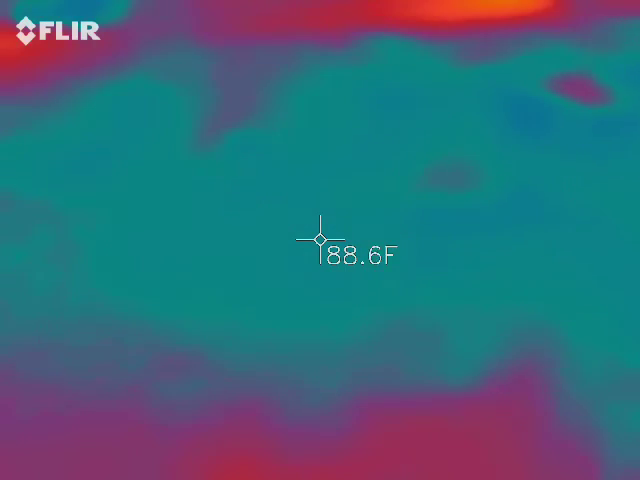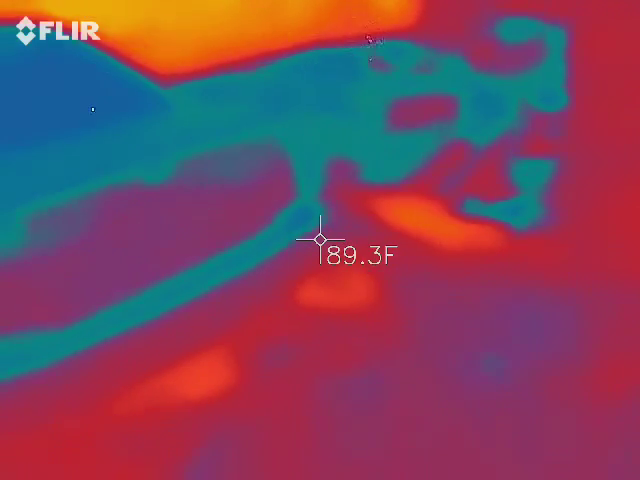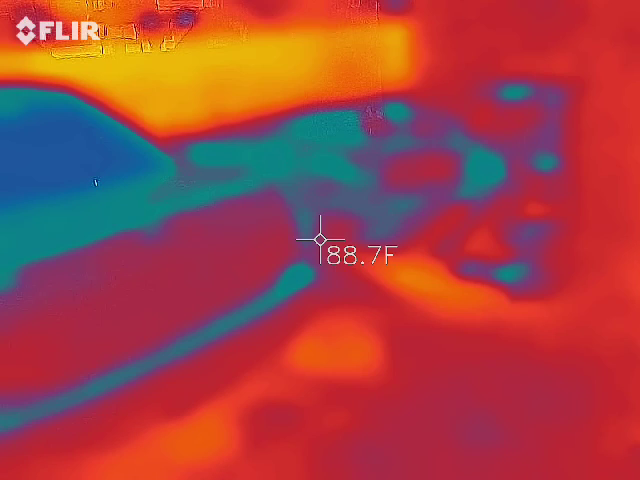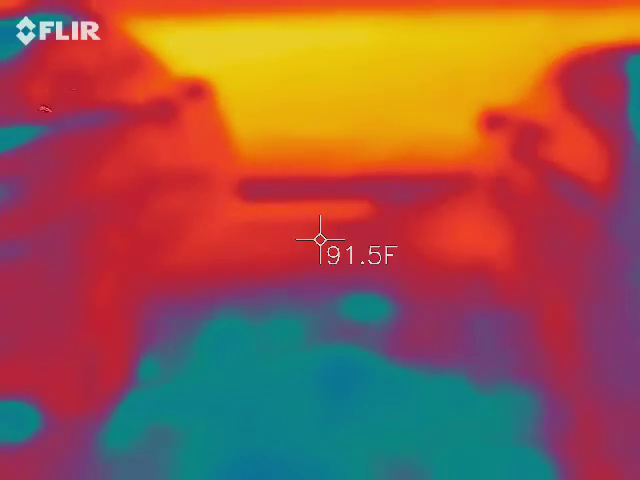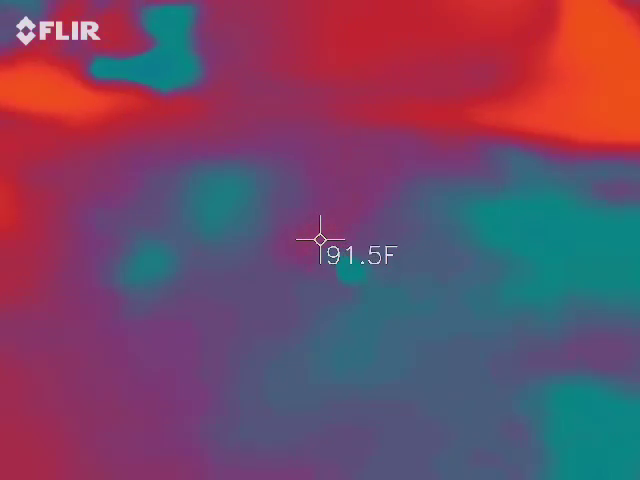A little bit cooler. Yeah, there's like a hot over there is like 96, and then over here is like 85. Yeah, I'm getting about half a degree change. Little red, not orange. It's like a cold spot, right? And it's whatever that is on the ground. Glass or something.